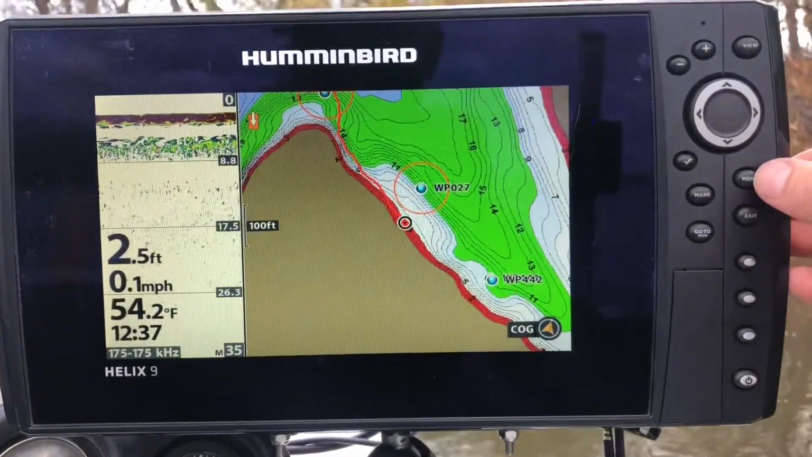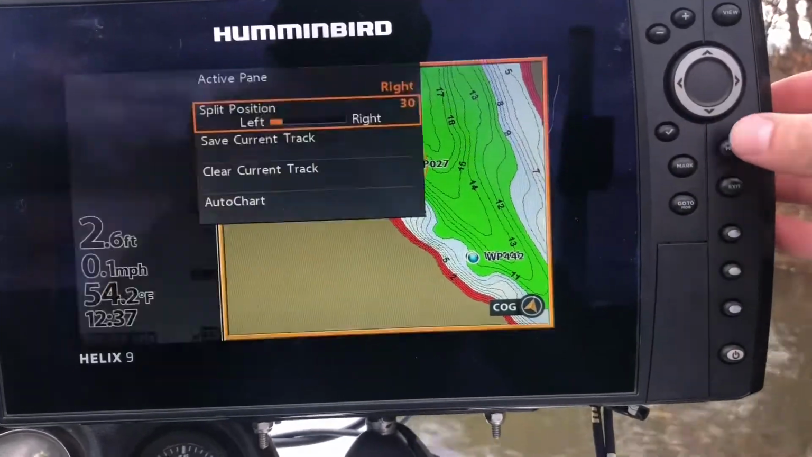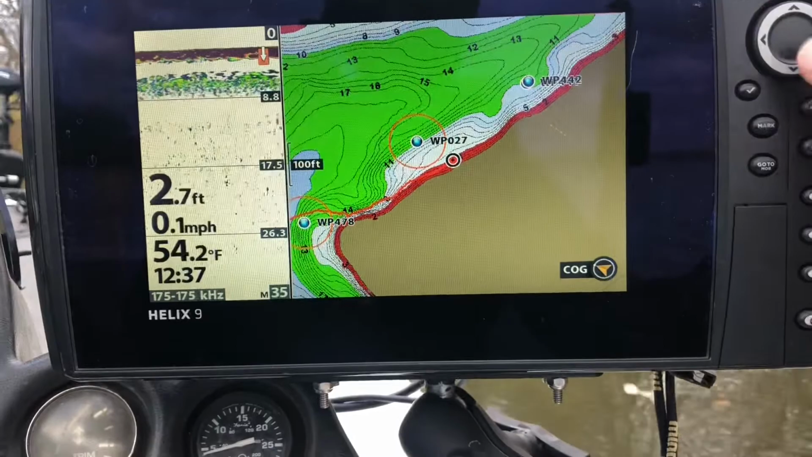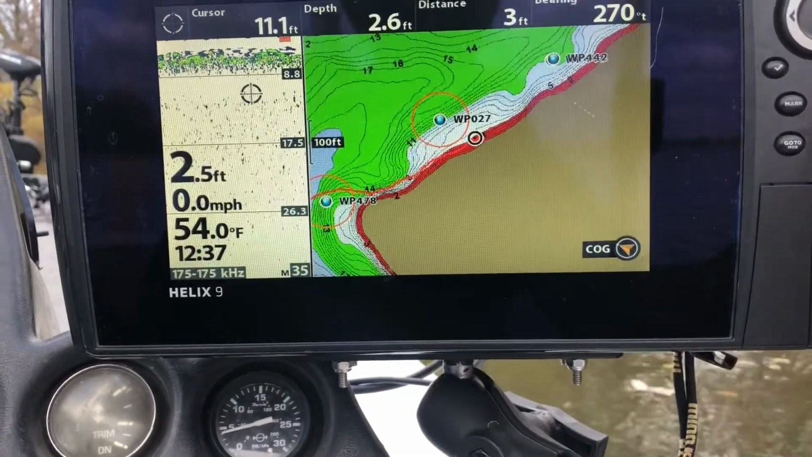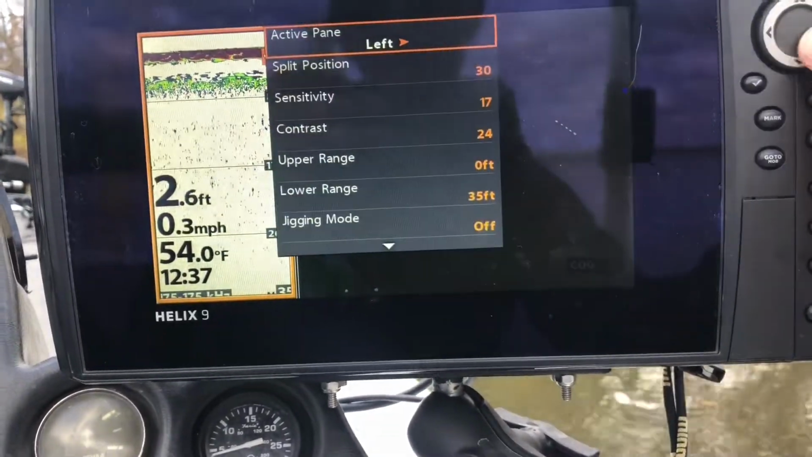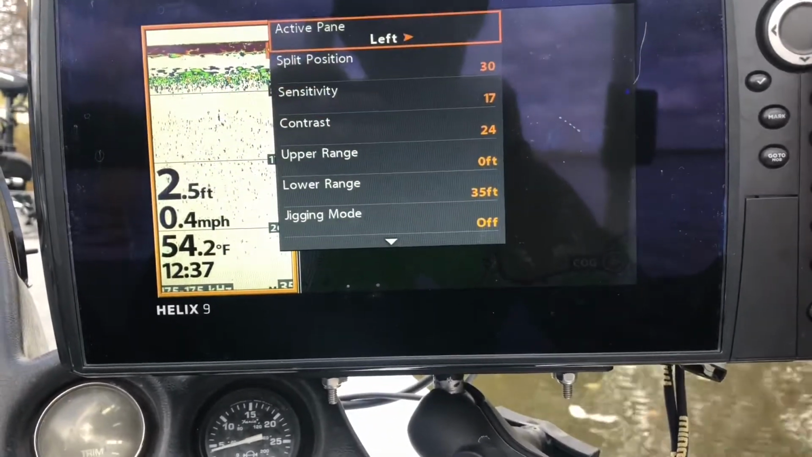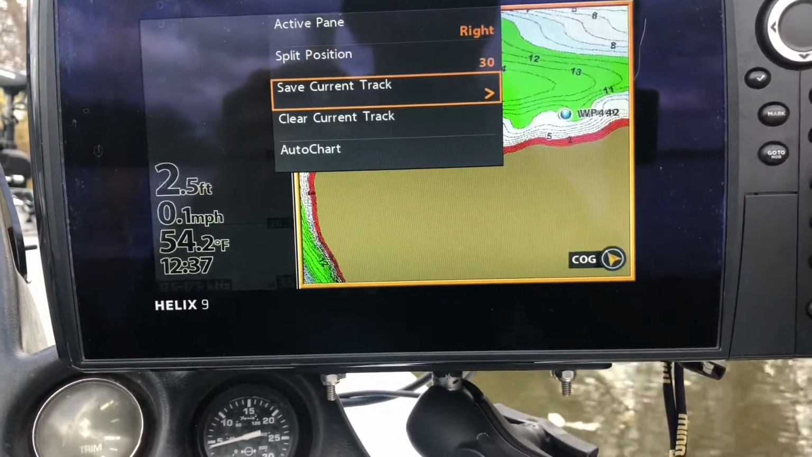And to choose which one you want to select, so say you have a waypoint over here that you want to select, but you're on mapping. All you do is you hit menu, active pane, and you switch it to left. And then there you can either mark your waypoint, or you can mess with your sensitivity, contrast, and everything like that. To switch back, you just go up to active pane, go back to right.